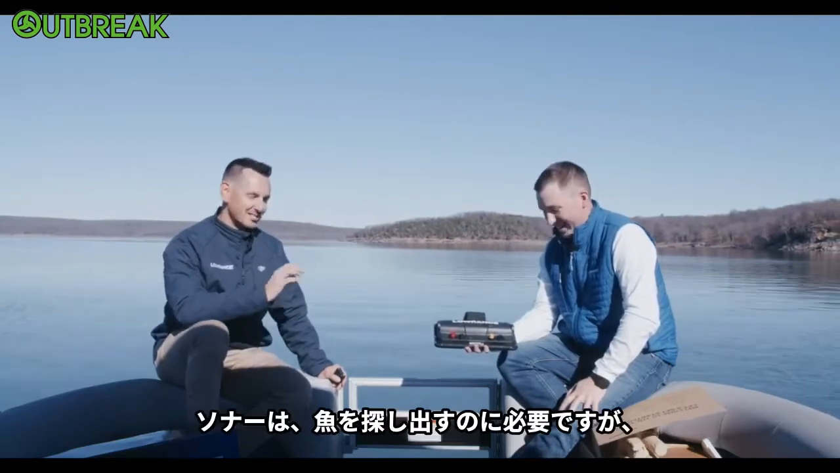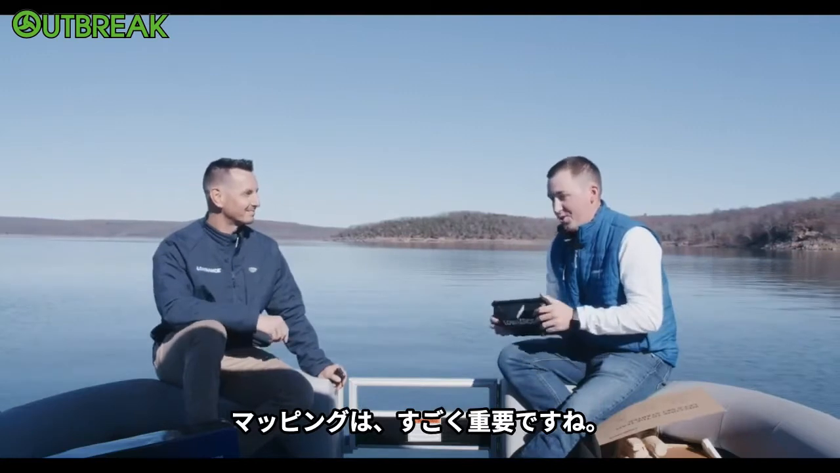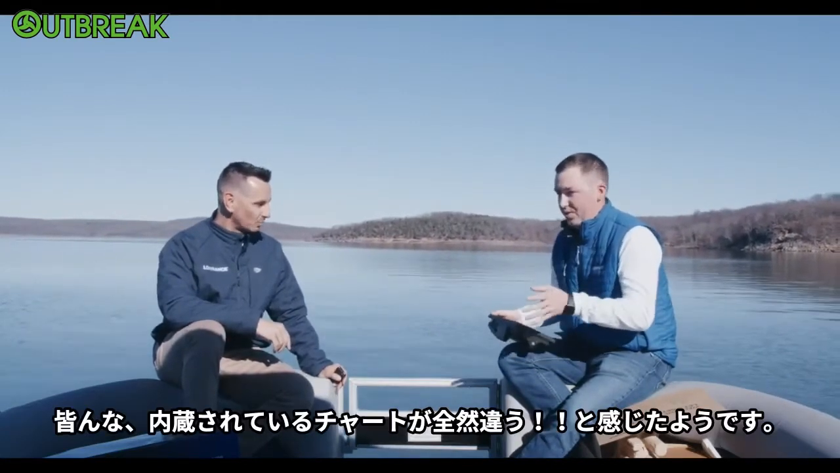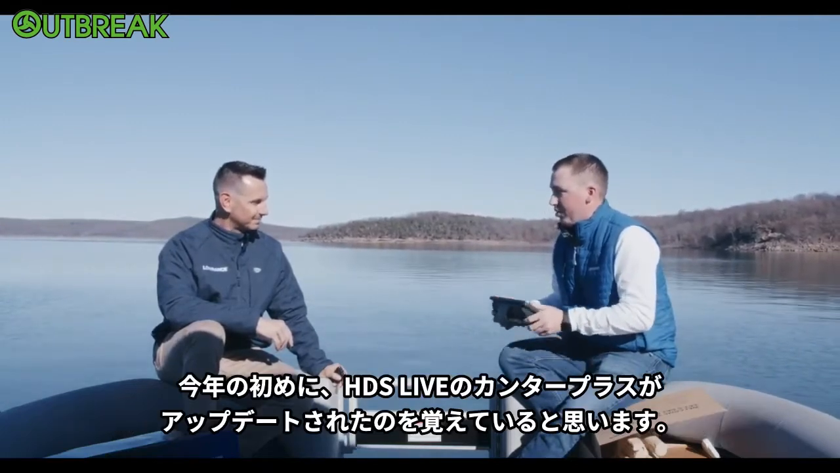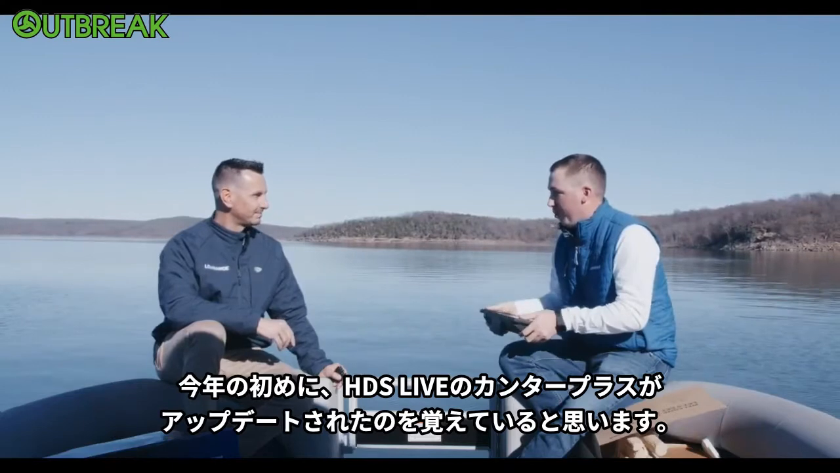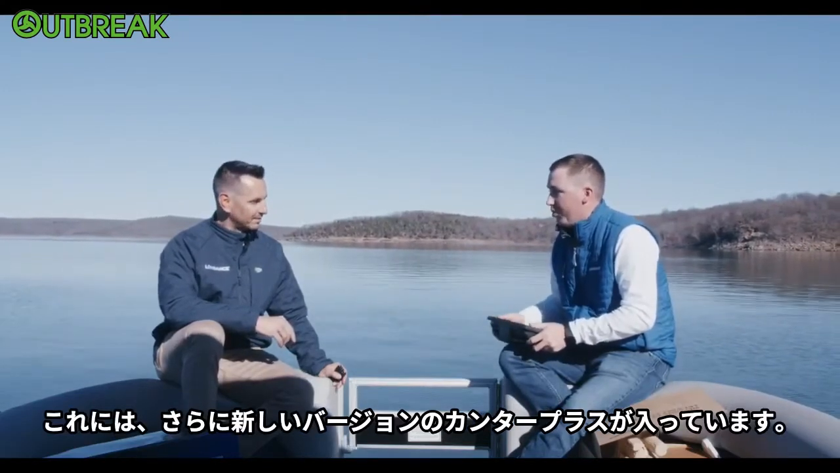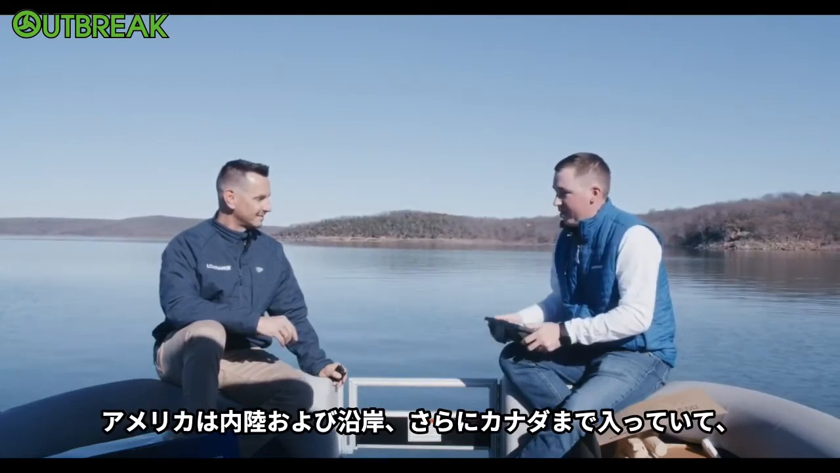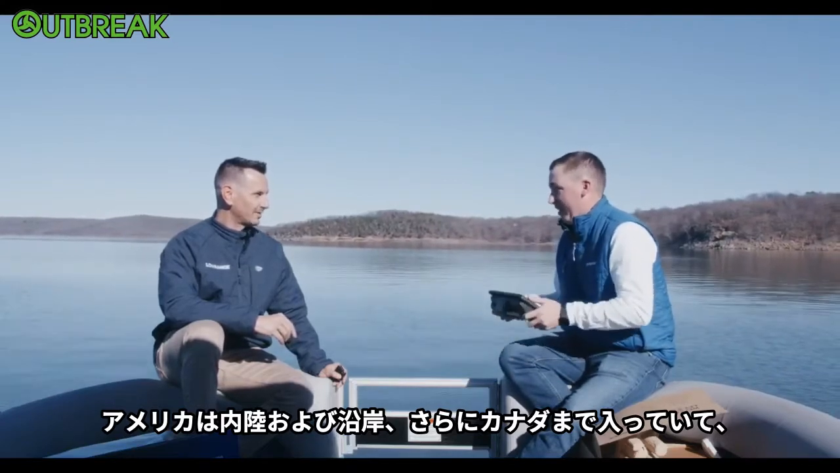So mapping. Next favorite thing for me. Sonar helps you find the fish, but that mapping lets you get that pre-fishing done. Mapping is super important. And we'll look at this on Jordan's boat in a little bit, but just so everybody has an overview, this has got a totally new embedded chart in it. So you remember earlier in the year we did our Contour Plus update for HDS Live. This has got a newer version of Contour Plus in it, and we're working on rolling that out in the other products as well. But here in the U.S., we have inland and coastal, U.S. and Canada embedded.